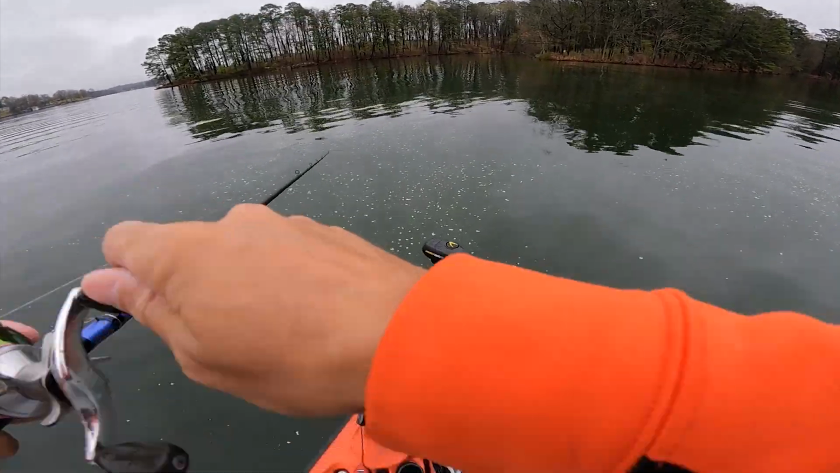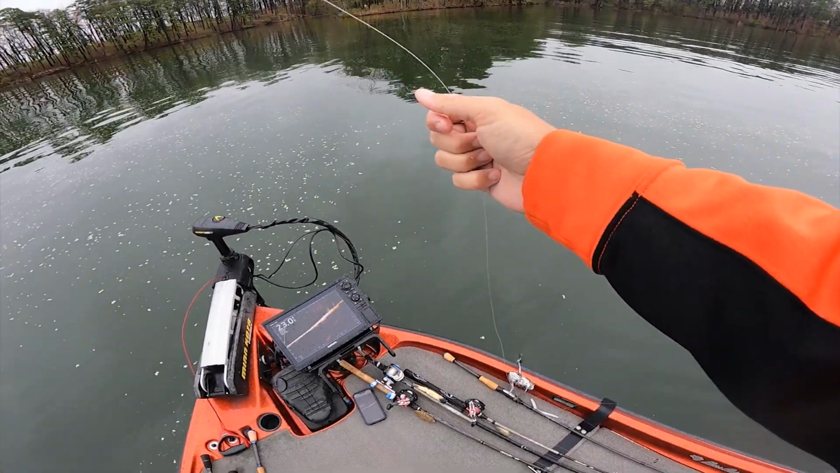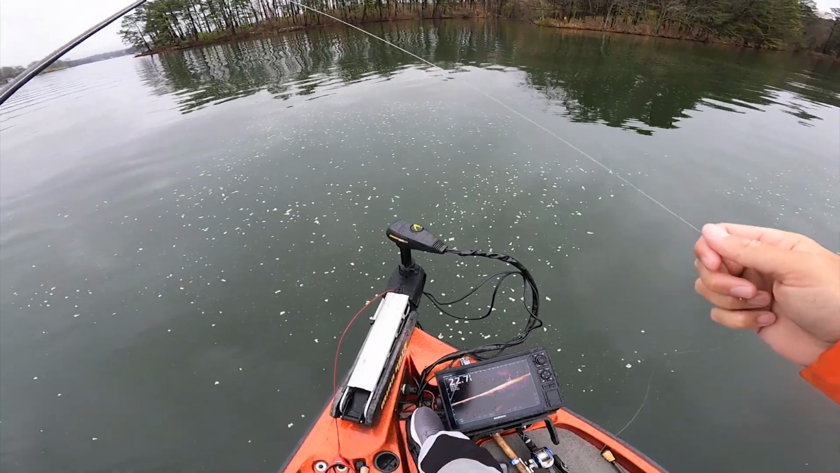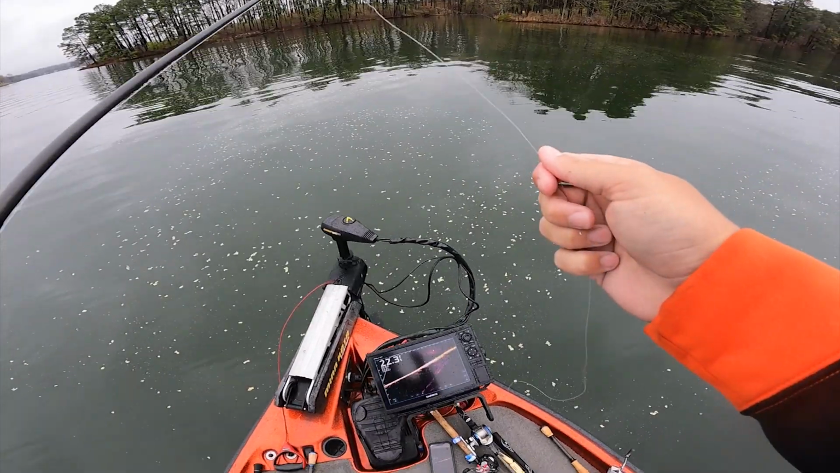You see that one going up? Oh, no way. Y'all just see that? I just broke my Alabama rig off. You gotta be kidding me. That poor fish. I should have retied. Darn it, guys, I hate that.